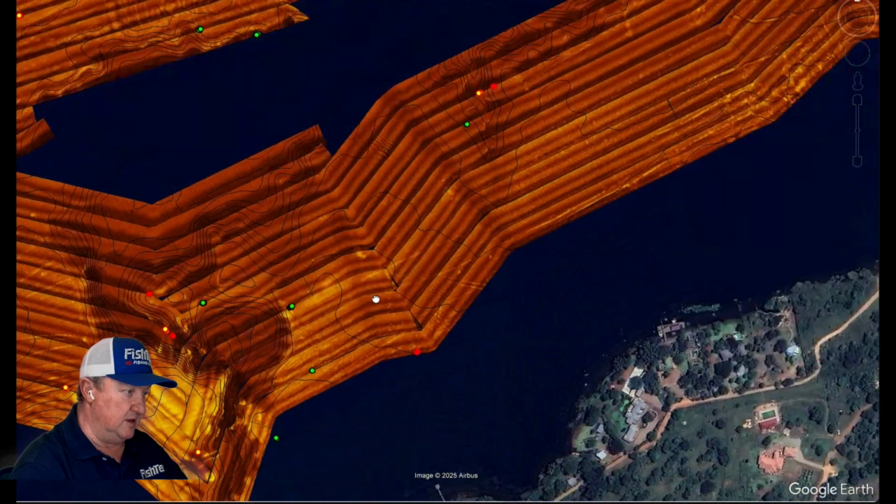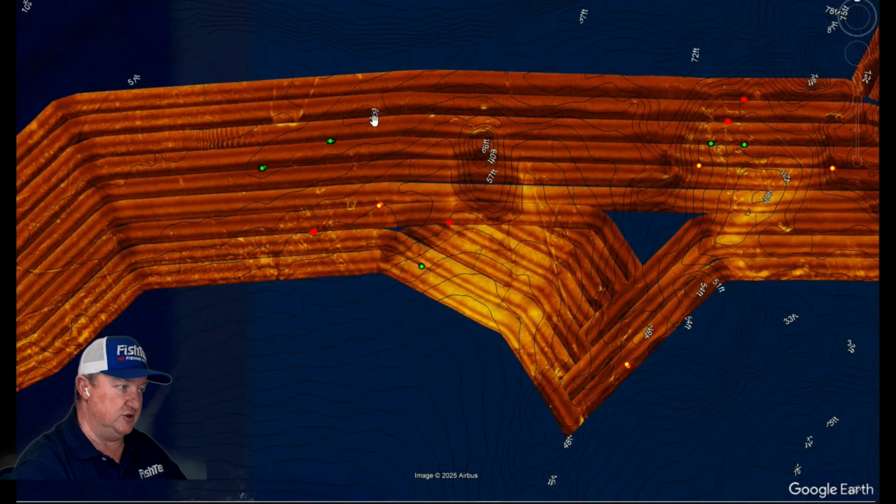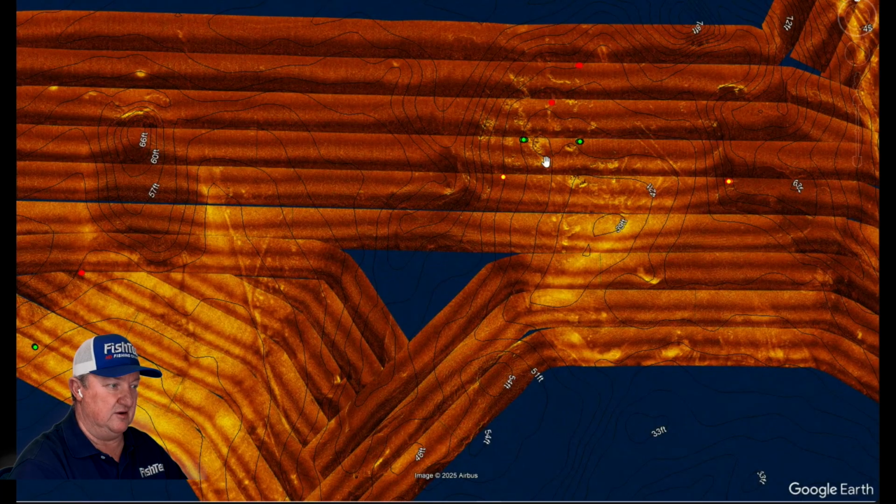Same story there, also sitting pretty close to the bottom. Suspended fish in the middle of this channel here. Got a very deep channel. Those fish are just sitting out there suspended. Weird, eh? This area here on top of these rocks, you've got this point here, so you've got 39, you've got 42 feet.